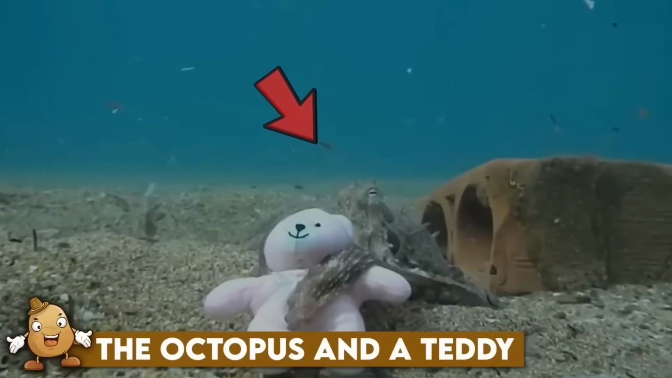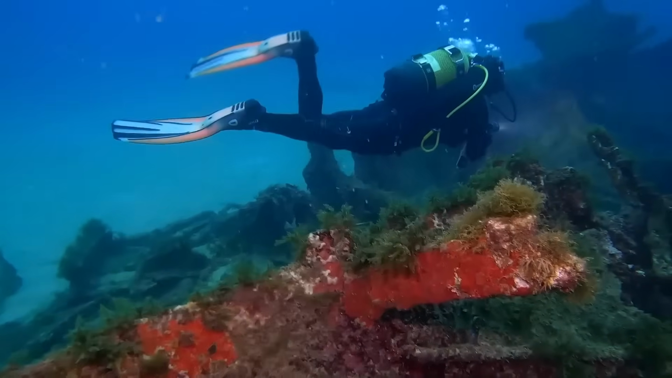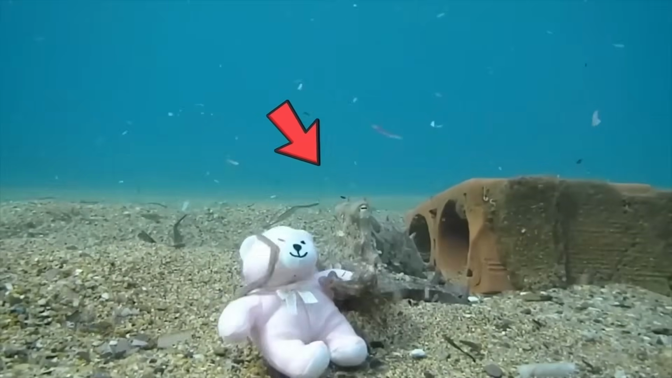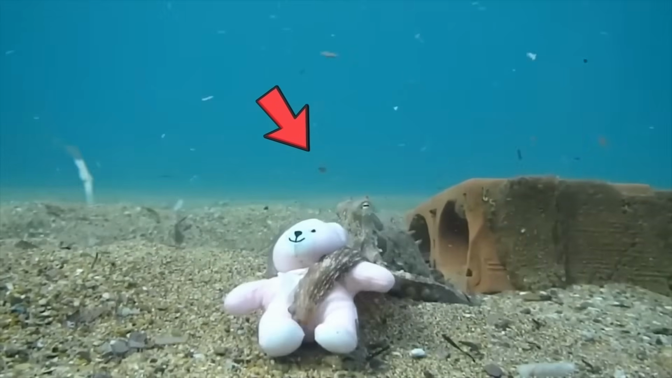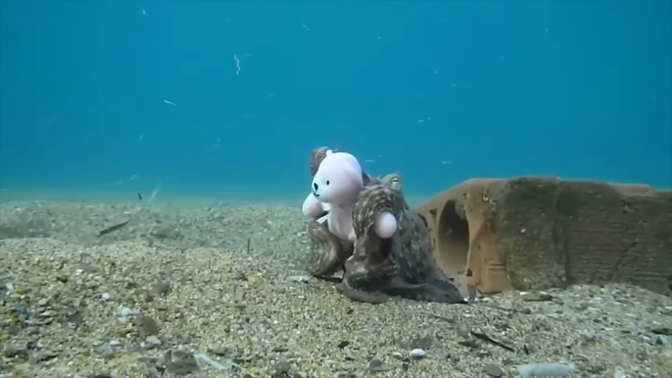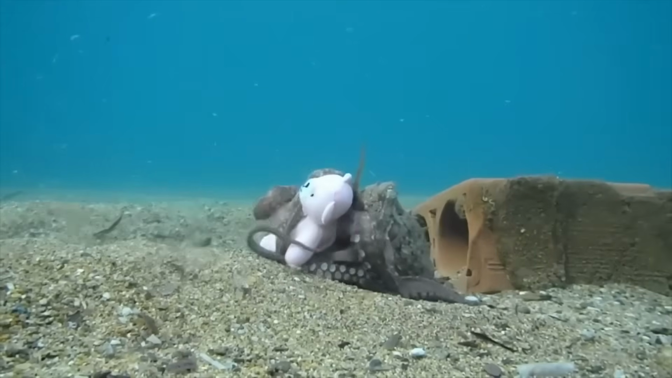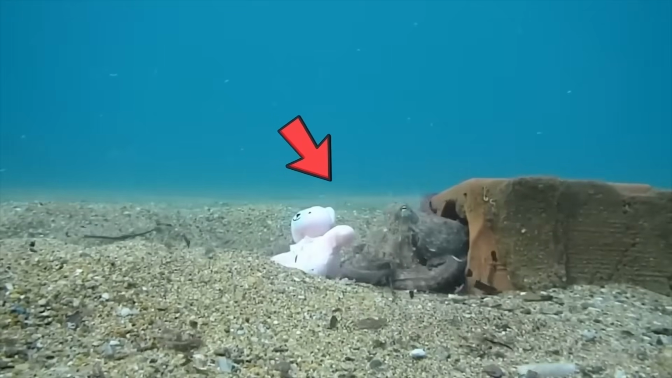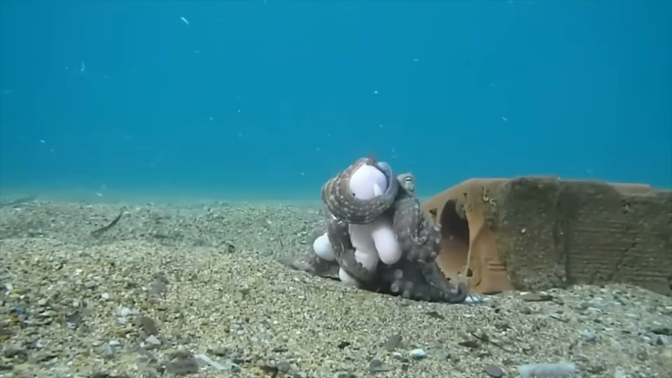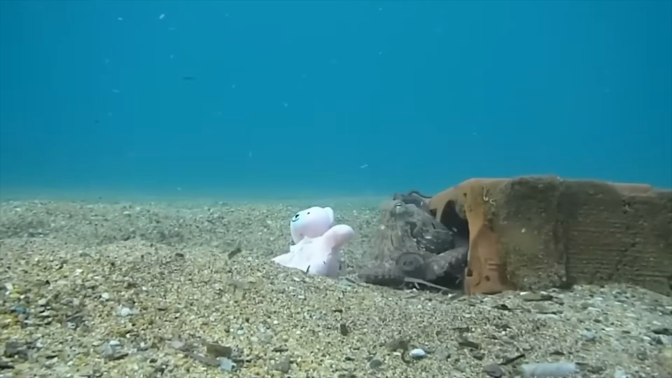The octopus and a teddy. This video was captured by a deep-sea diver on his usual dive into the ocean. He made a teddy bear sit near the octopus home, and as soon as the octopus realized there was someone nearby, he came near to see what it was. Call it love at first sight or simple attraction. The octopus had the teddy in his arms in a minute, dragging it back to his home. On the serious side, maybe it was just inspecting what the teddy was. Still, a better love story than Twilight.